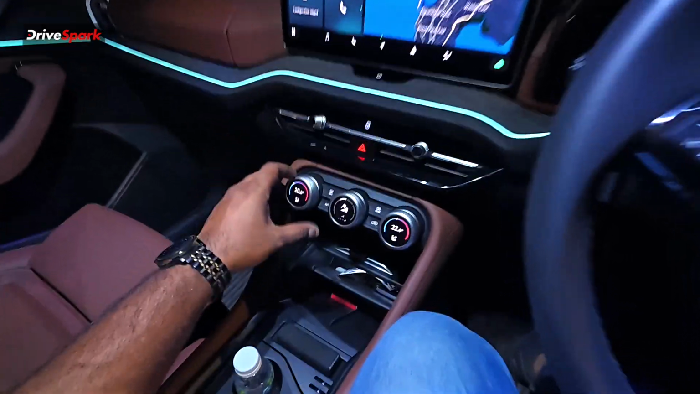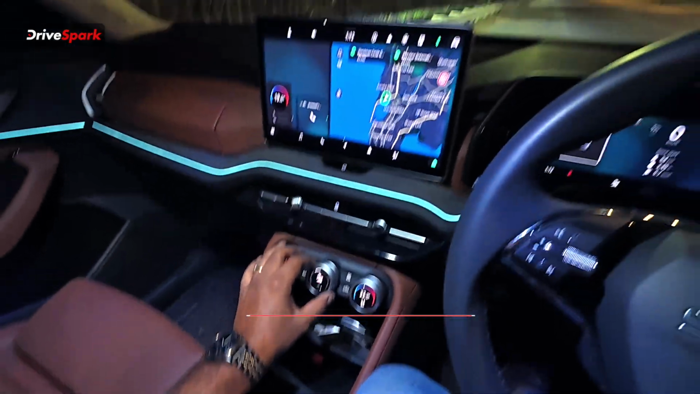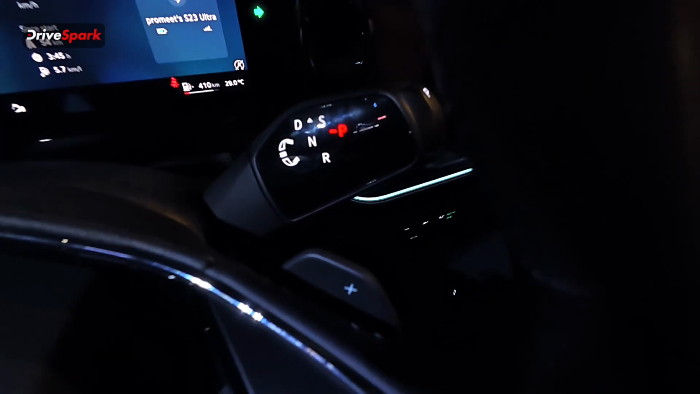Sleek AC vent design. That's your 2-zone climate control. You can set it as per your needs. And that's your 12.9-inch screen. You have a virtual cockpit right over here. That is the gear lever right over there. So it is over where the right stalk is.